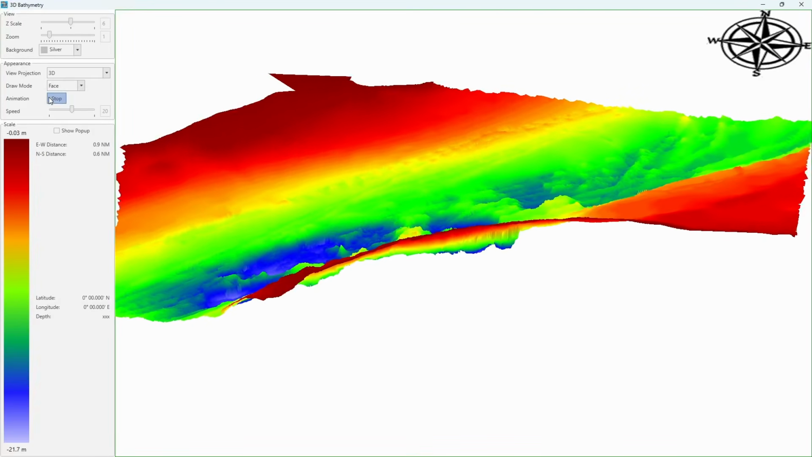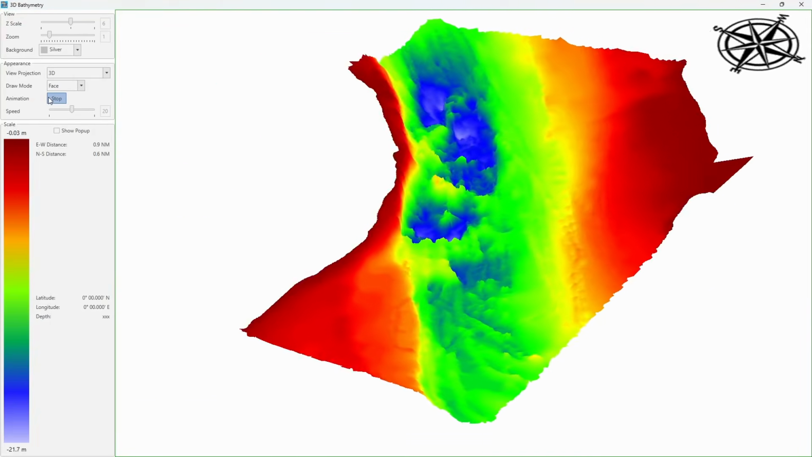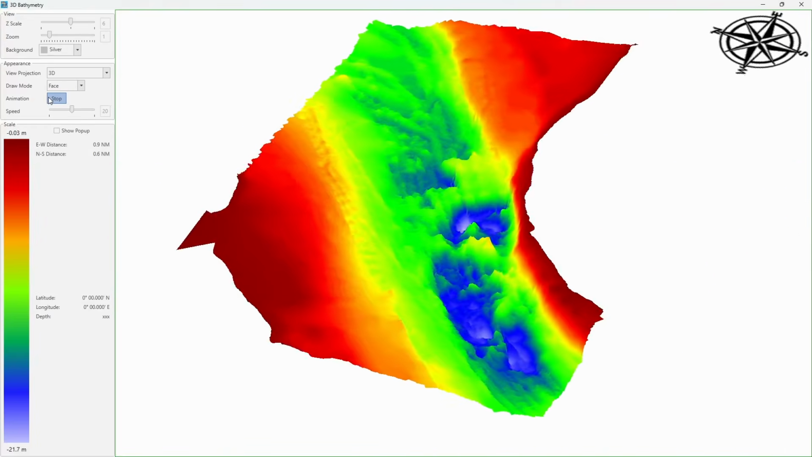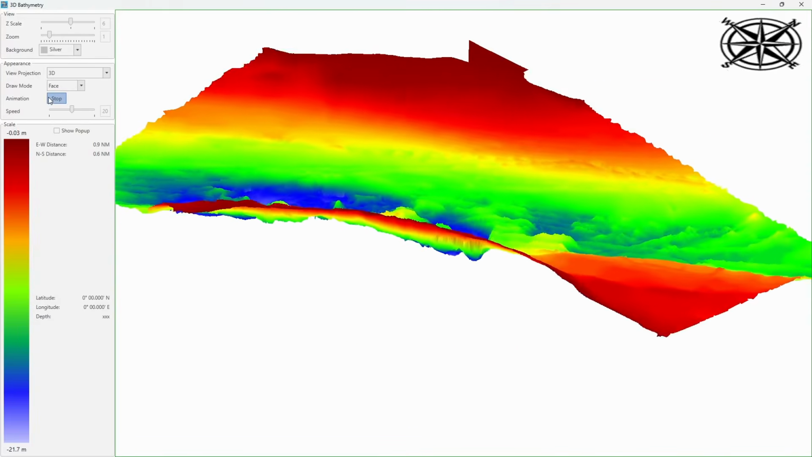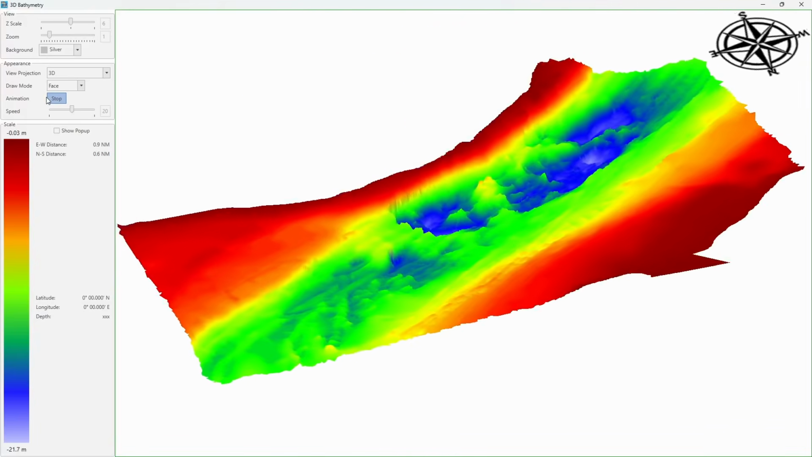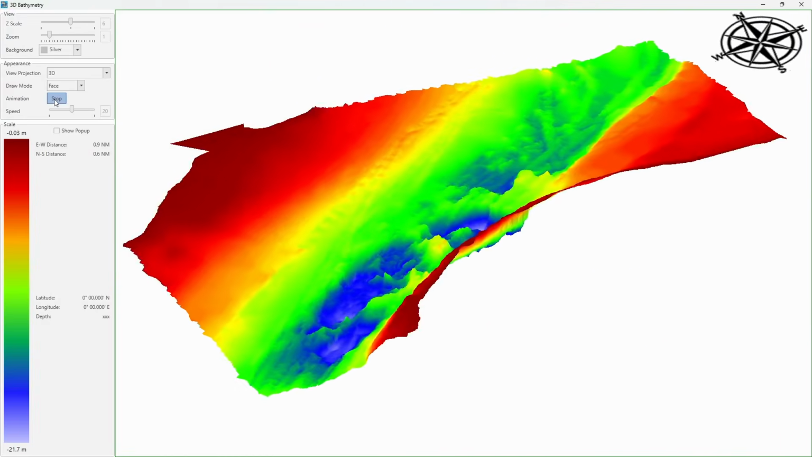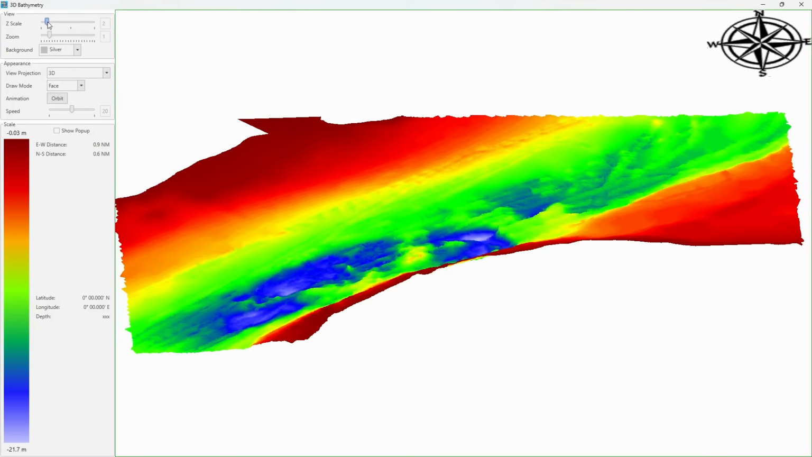I'll increase the vertical exaggeration to make it easier to see the individual pieces of structure initially. And now an orbit around it so you get to see it from all directions. This 3D view makes it easy to pick individual structure that might otherwise be missed. Notice that the compass rose at the top right rotates so that you can orientate yourself with the view that you're seeing. Pause the video if you want to see more detail.